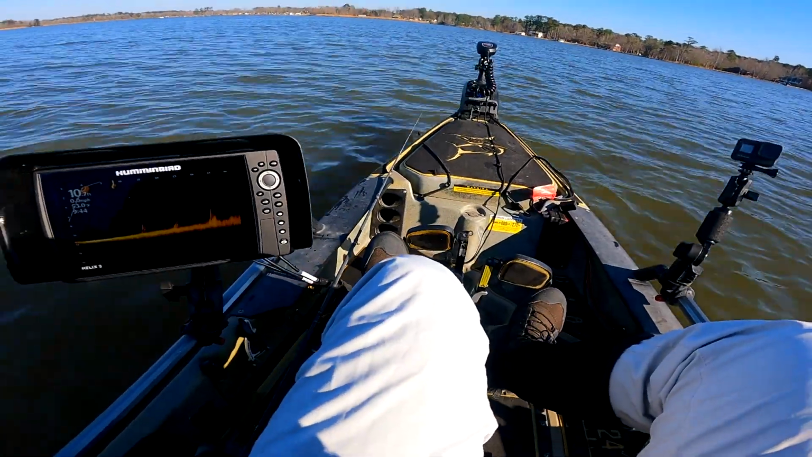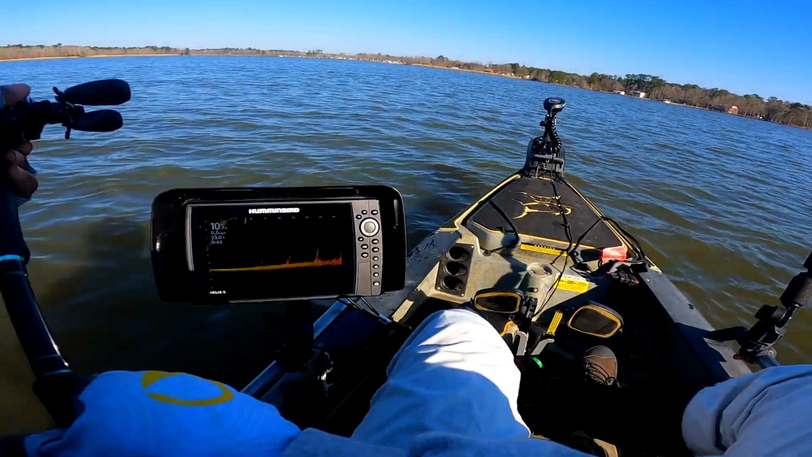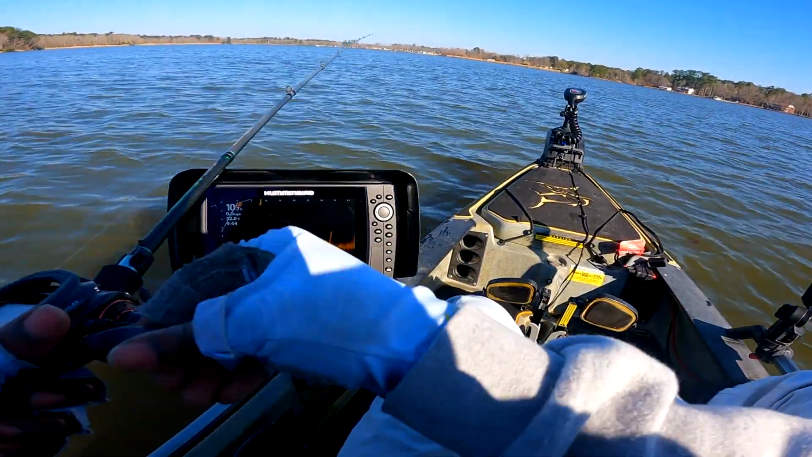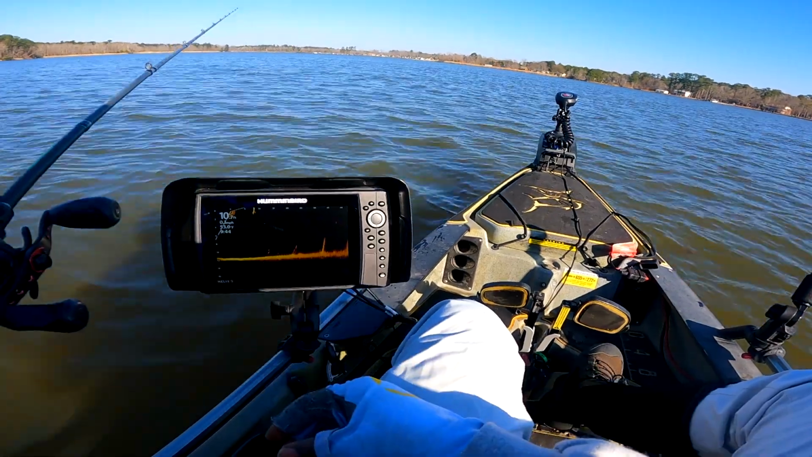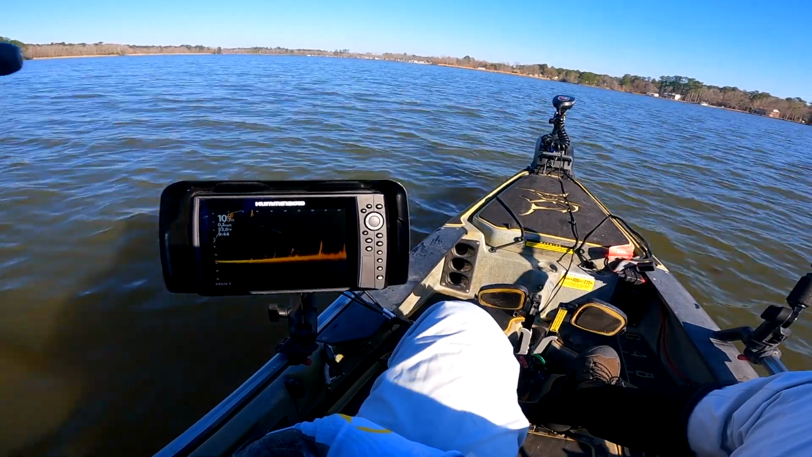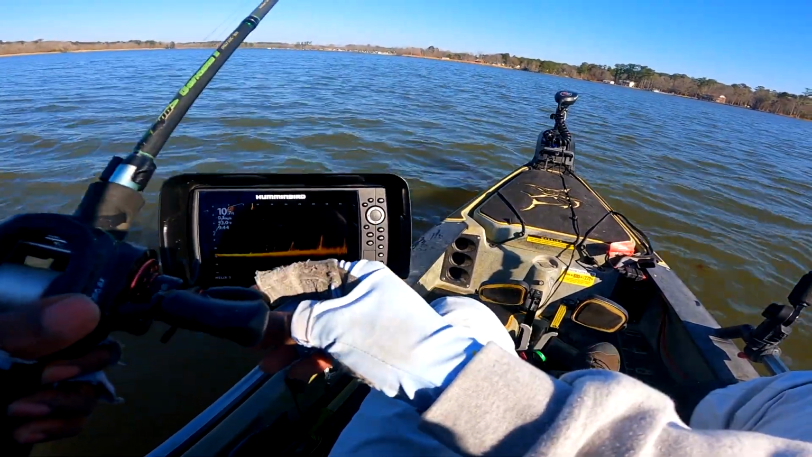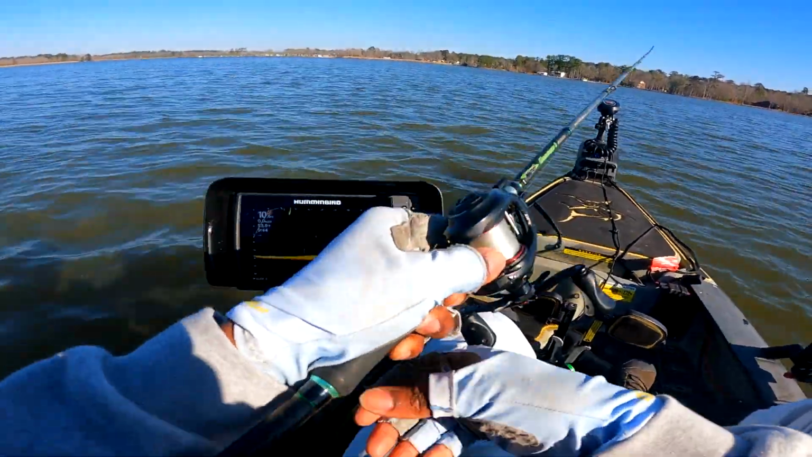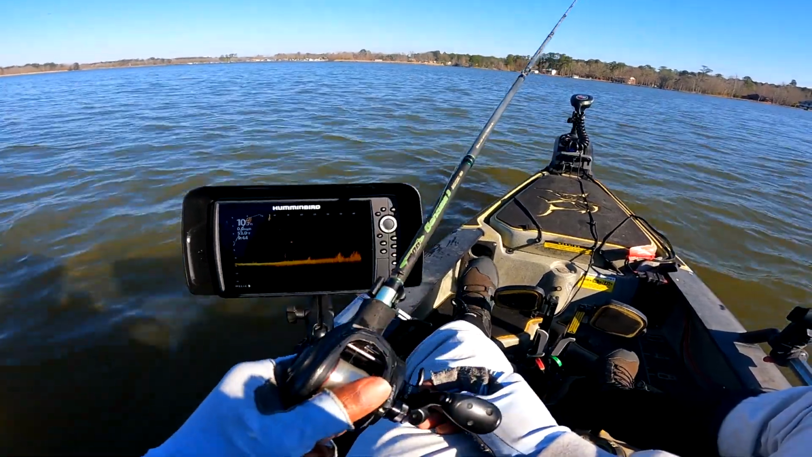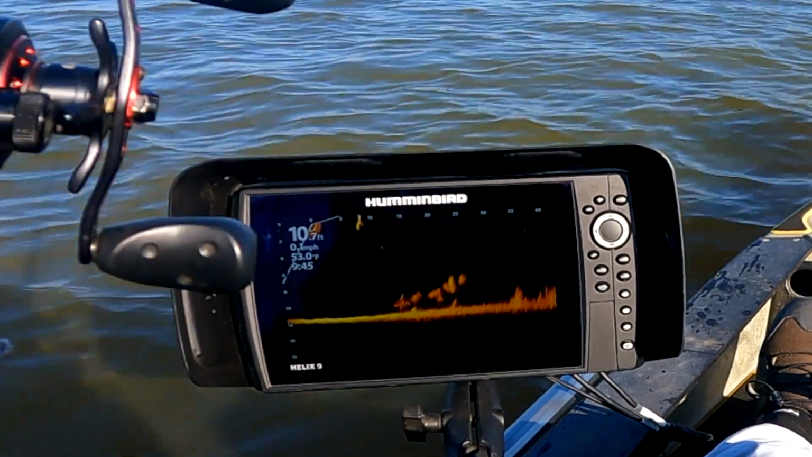All right, let's see. First of all, let's see if I can see my damn ChatterBait. Oh, well, that's definitely in the wrong area. Oh, there's my ChatterBait. Oh, where'd that fish go? He was sitting down in that grass right there. There he is, right there. Oh, y'all be out here cheating with this damn thing, man. Oh, that's crazy. Are they all coming to eat my bait? What's going on?